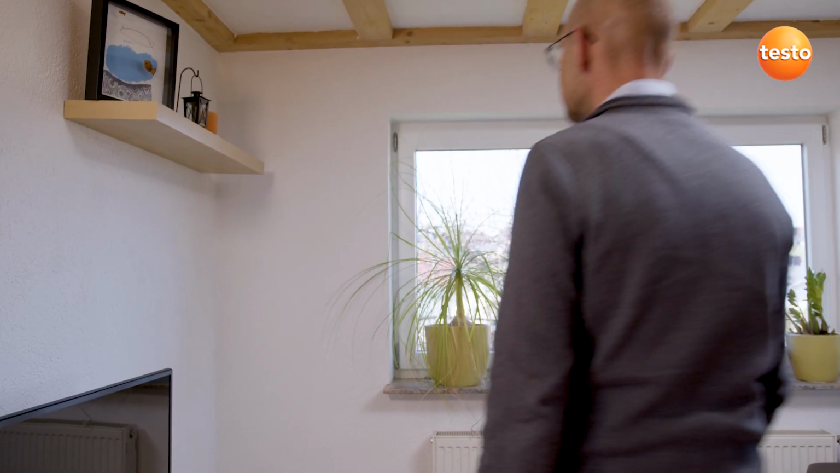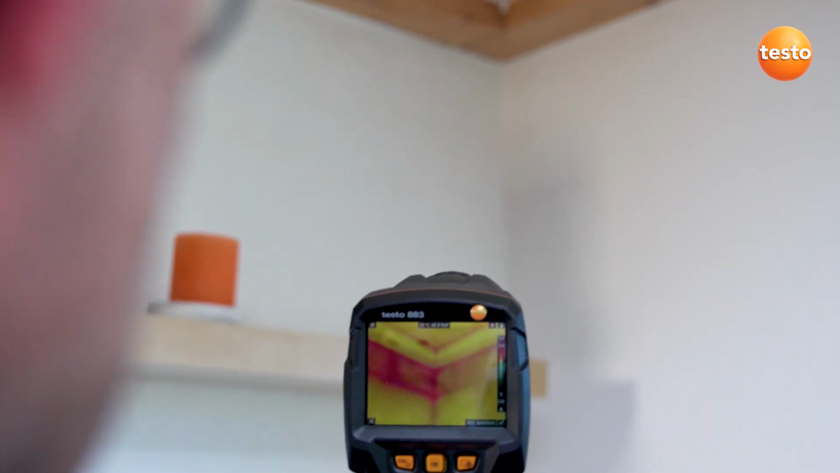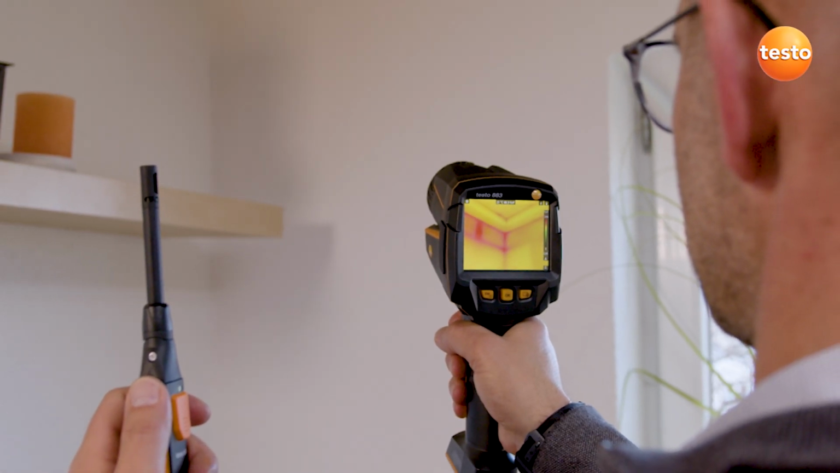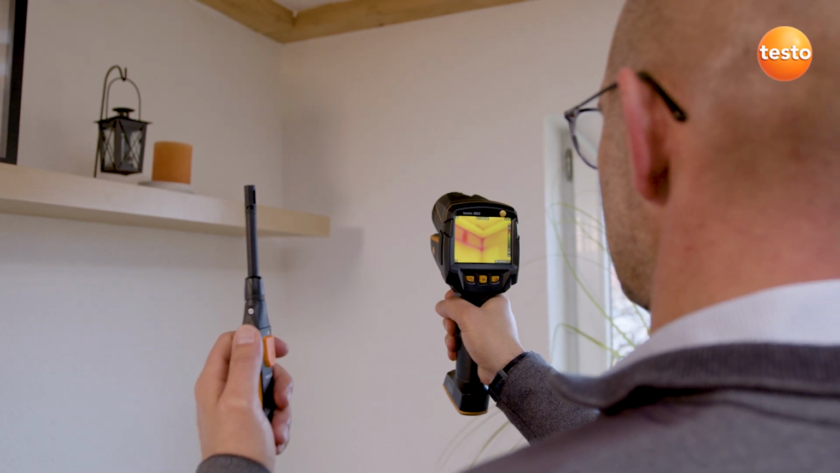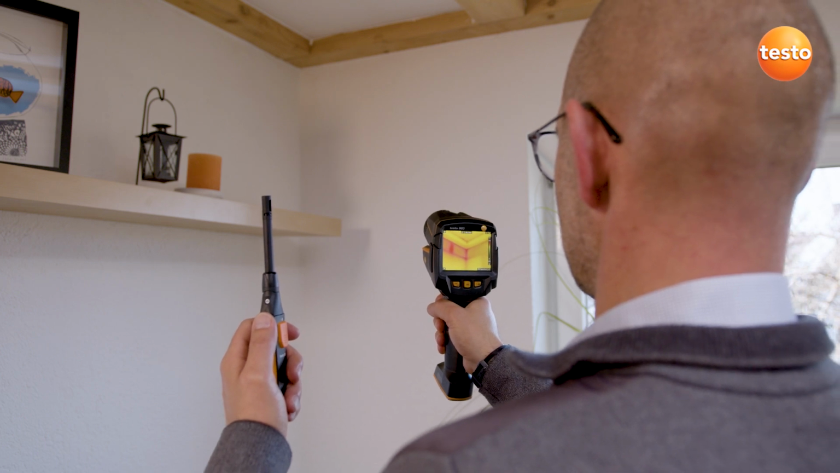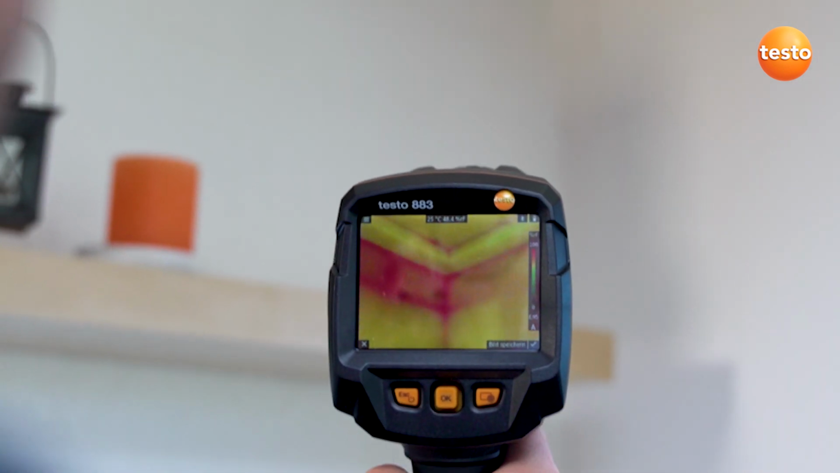Another important topic in building thermography is mold risk. The thermal imager Testo 883 supports you in evaluating this reliably. To do this, the imager needs the values for air humidity and air temperature. You can either enter these manually, or they're transmitted to the imager by the radio humidity probe Testo 605i. In combination with the thermal imager's special humidity palette, this enables you to identify mold risk really easily based on the traffic light principle. Here, the traffic light is red. That means acute mold danger for this measurement object.